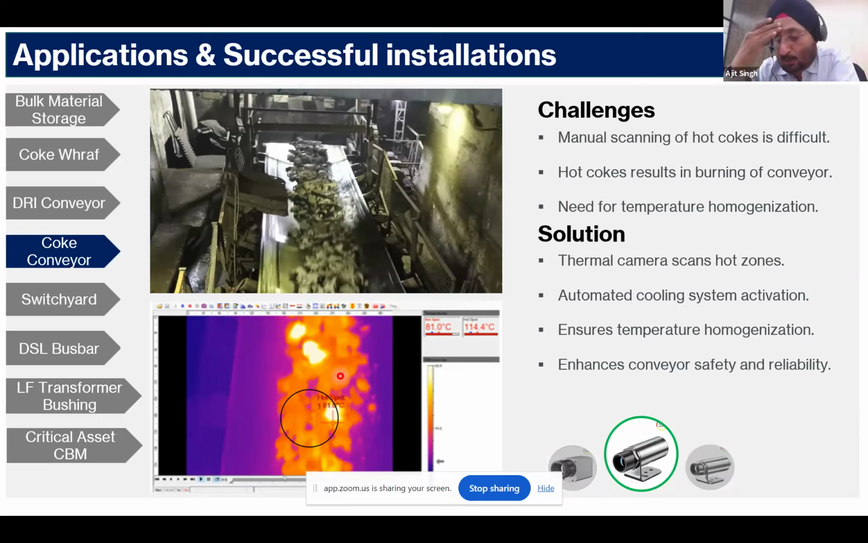No, not Jharsuguda. This is a place near, I'm forgetting the name, before Jajpur. Bhadrak, Vedanta Bhadrak. That ferroalloy business you have there. Facor. Facor, yes. It's our new company.